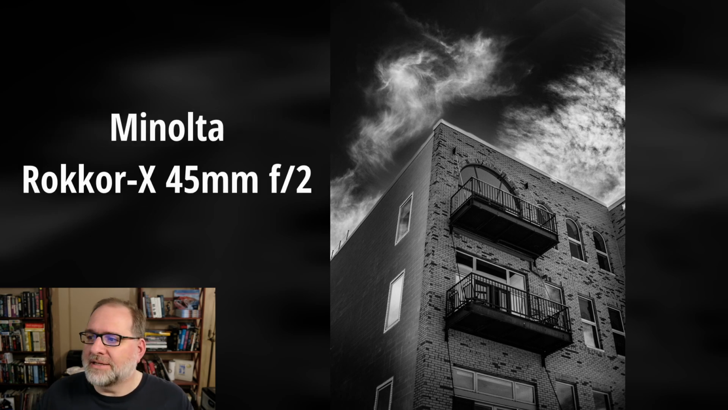The lens is the Rokinon X 45mm f2. This is a vintage full frame lens on a medium format body, so it's very sharp in the center of the image and not so much in the corners.